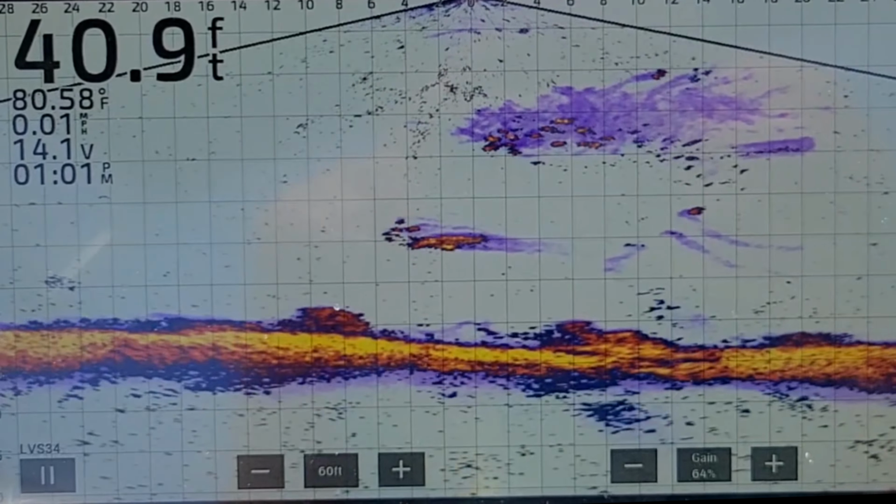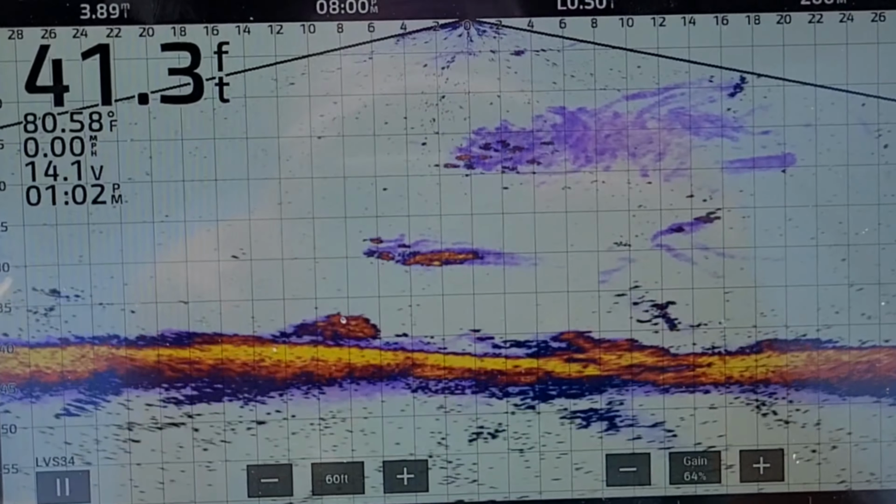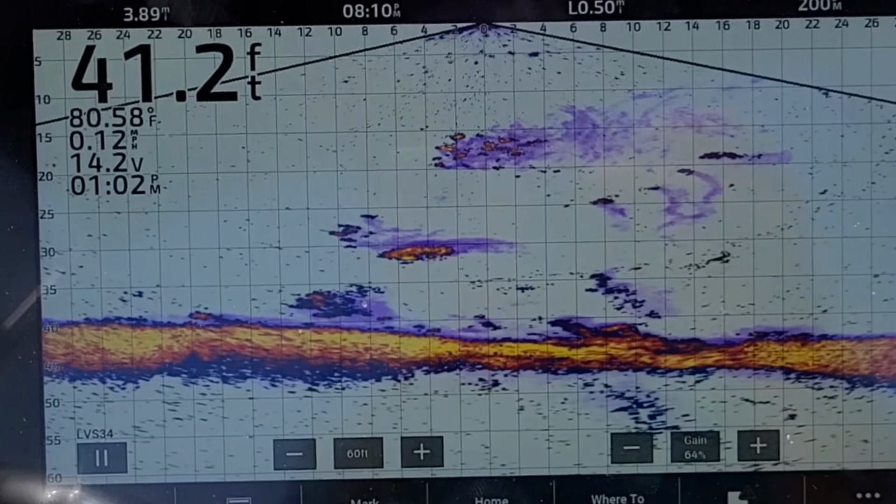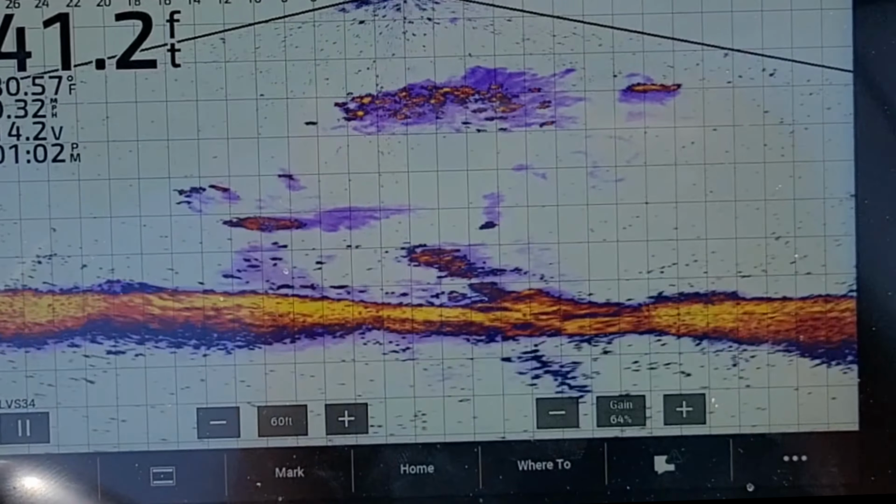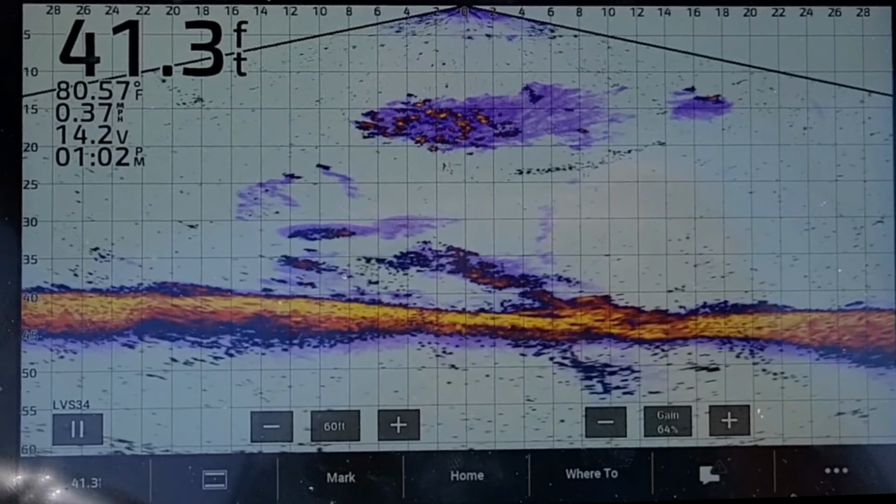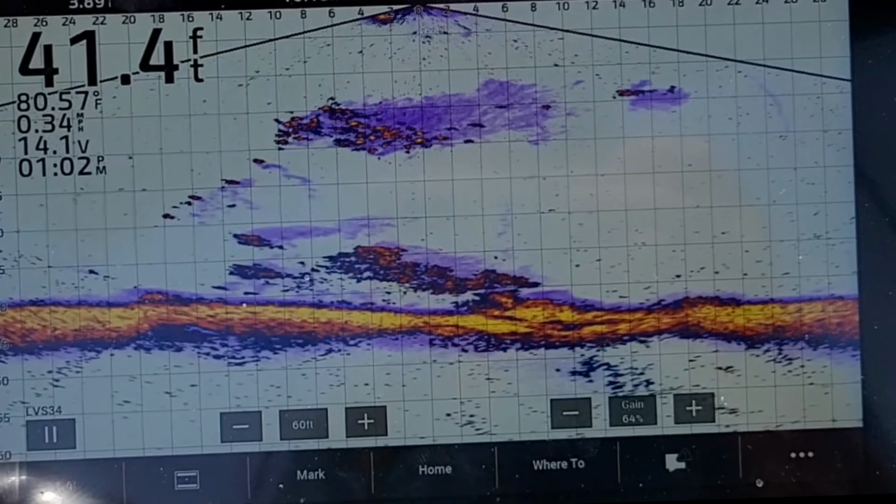Hey, welcome back, and as promised, I got some pretty incredible footage here for you on the Livescope. So I'm going to take a second and give you a little background, what you're looking at and what we're doing. So we're in about 41 feet of water, about 2 miles offshore. I have the Livescope set up in down imaging mode, and there's a very active scene going on. Well, let's dive right in.